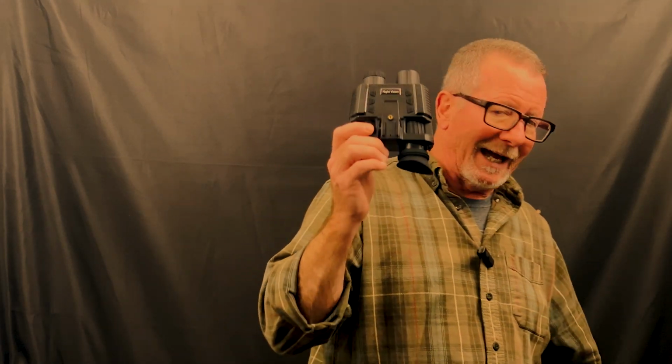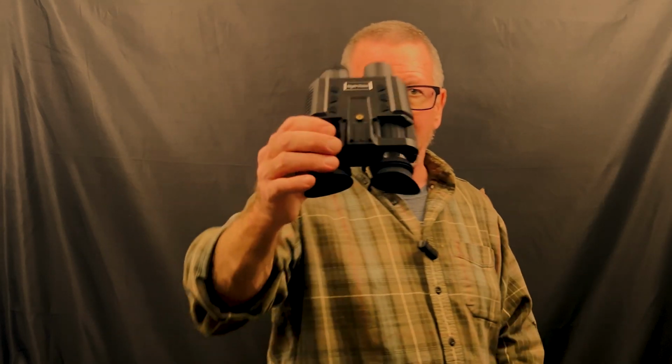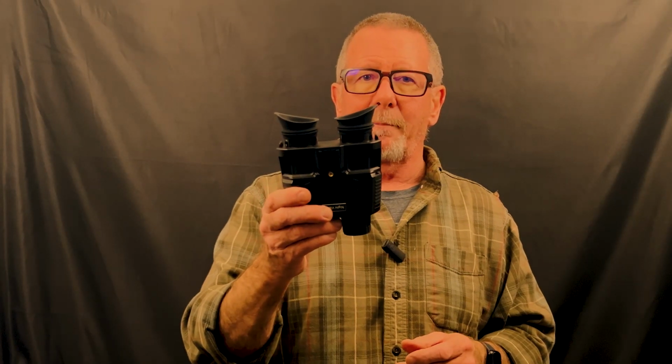This is the NV8000, and again, it's from the Tactical X-Men website. Let me show you what comes with this when you buy it. You get this night vision device, this head bracket that you can wear on your head, a helmet bracket, a shoulder strap, and a nice padded carrying case. So that's what comes in the box.